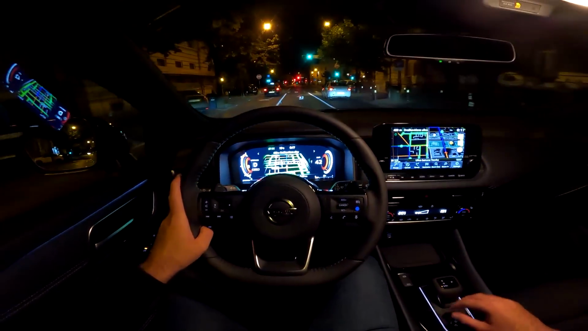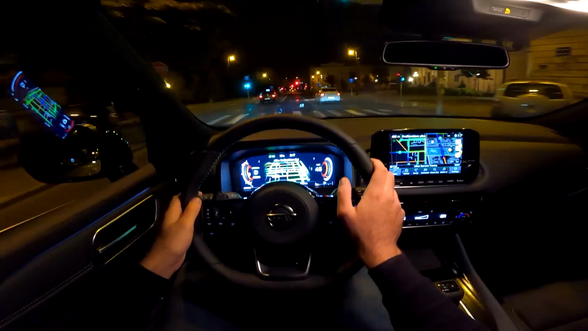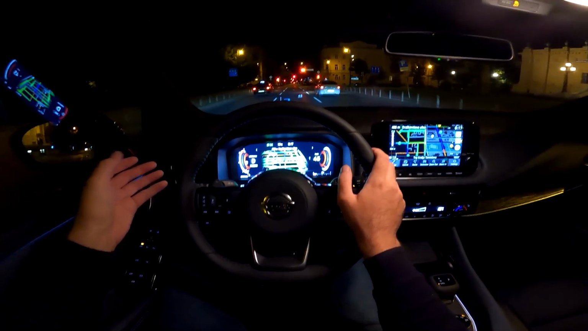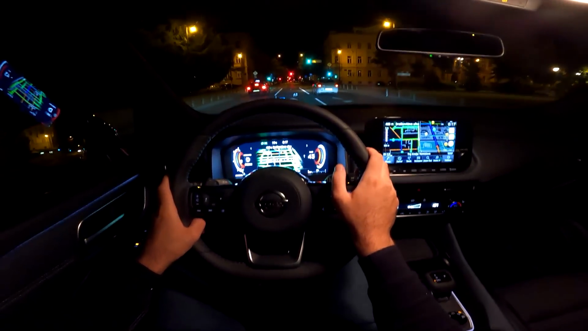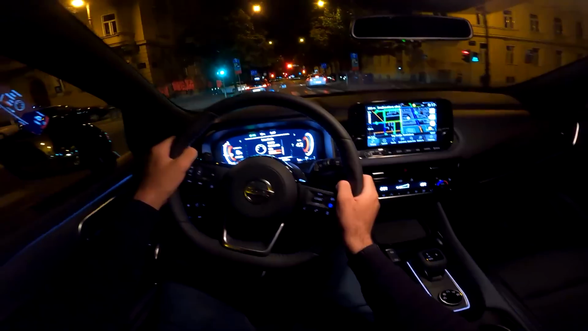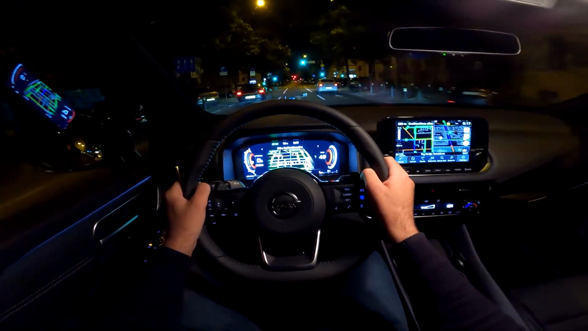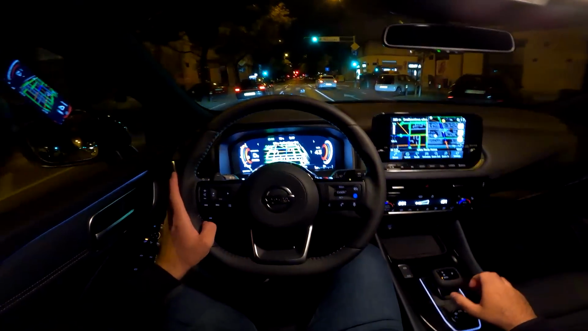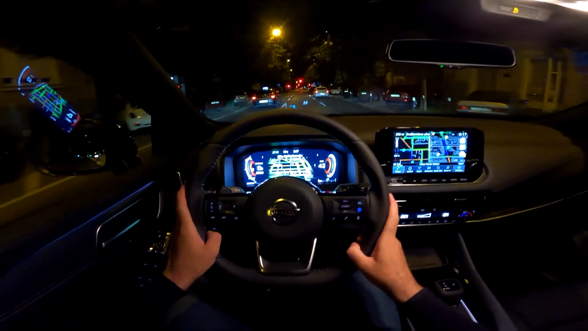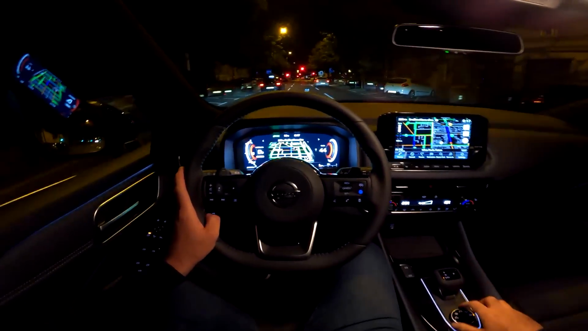So this is the eco mode. In eco mode you can immediately feel that the throttle response is not that good, because of course eco mode is made for maximum efficiency. But on the other hand, in sport mode we have much better response, and if you want to go for a dynamic drive, you will definitely go into sport mode.